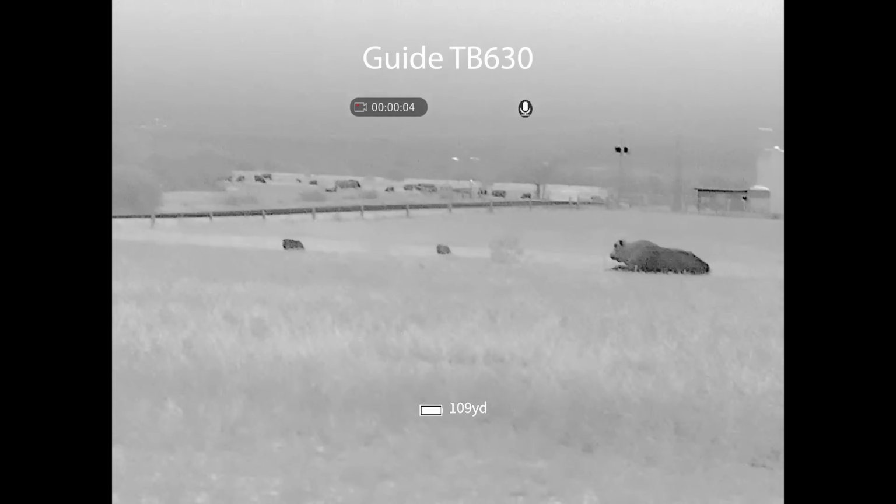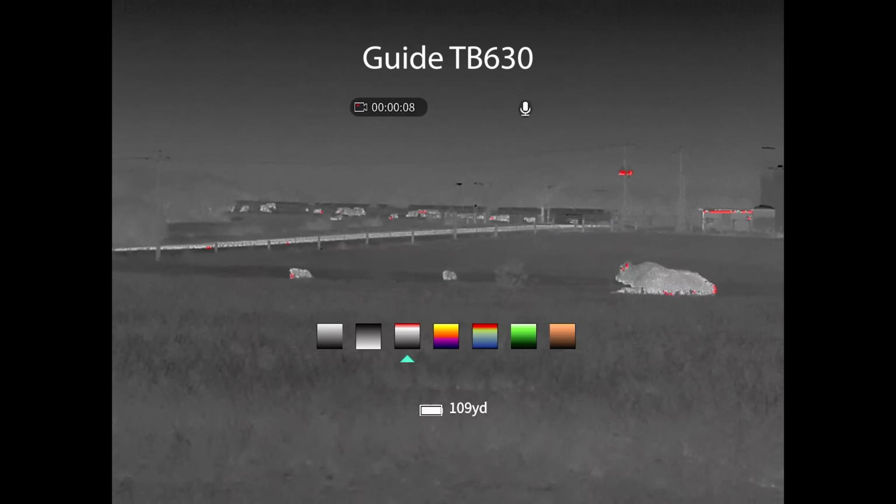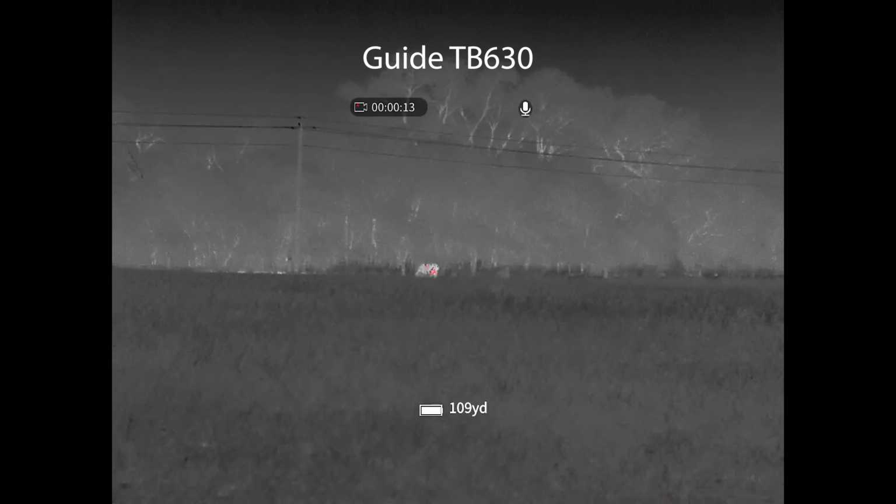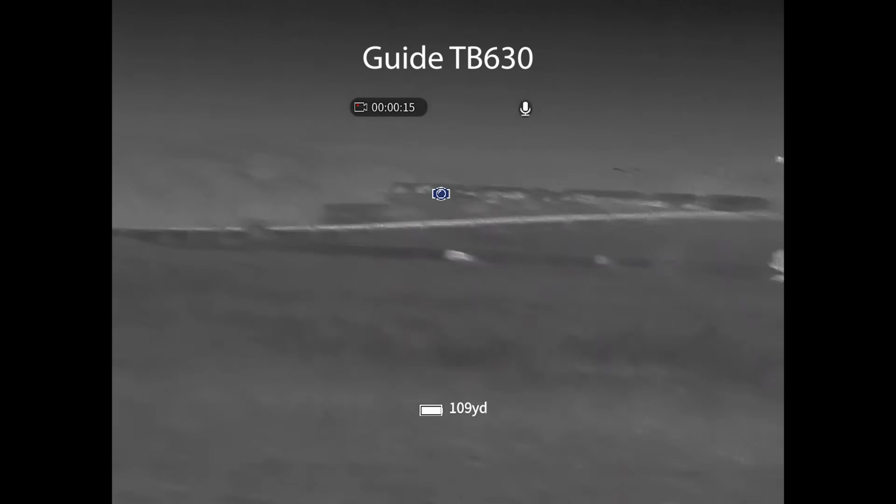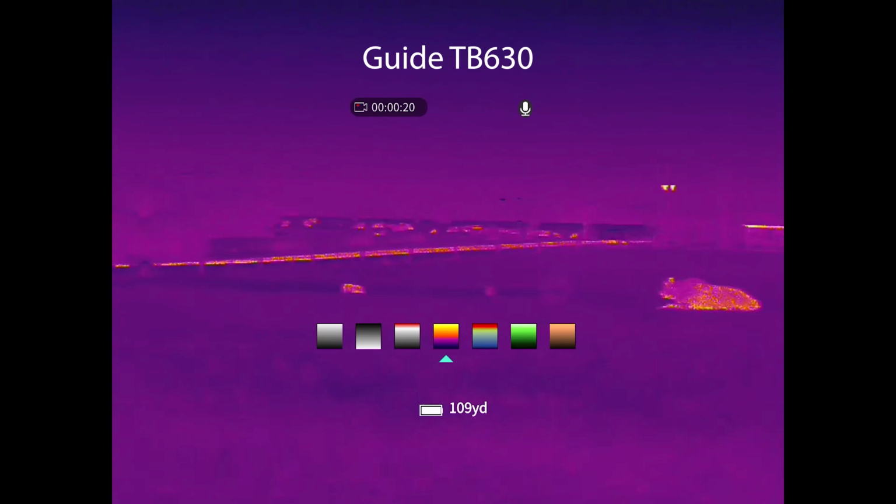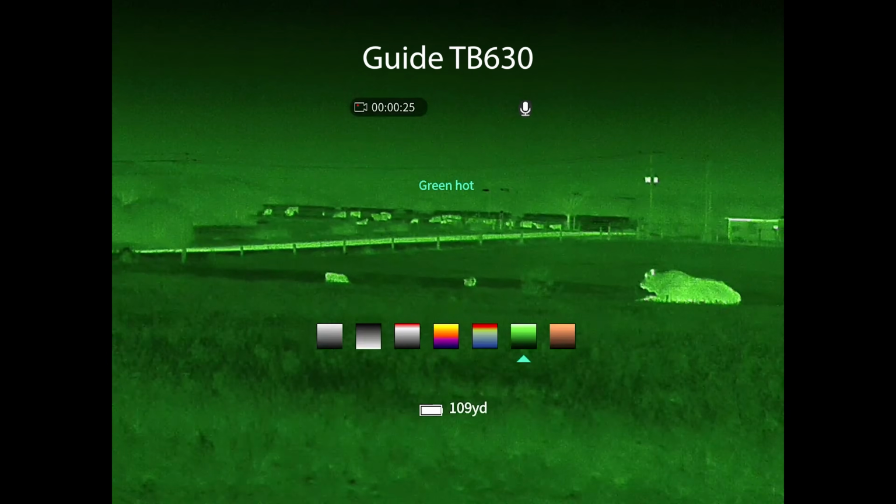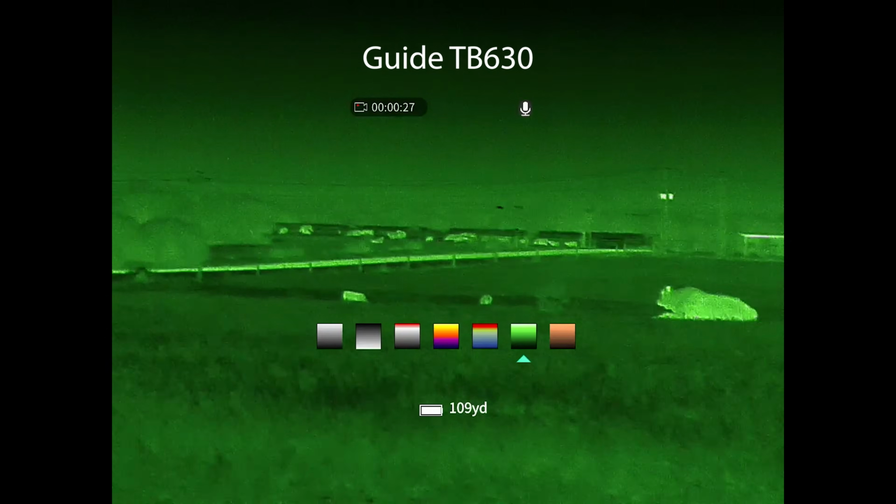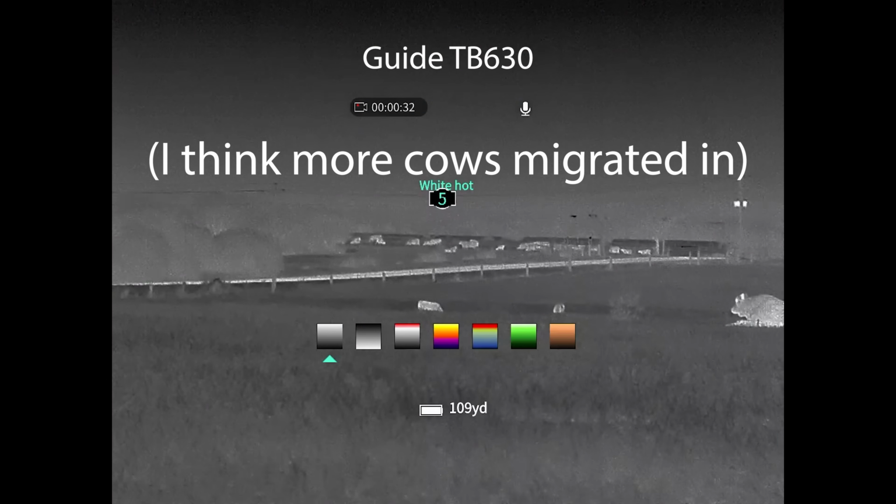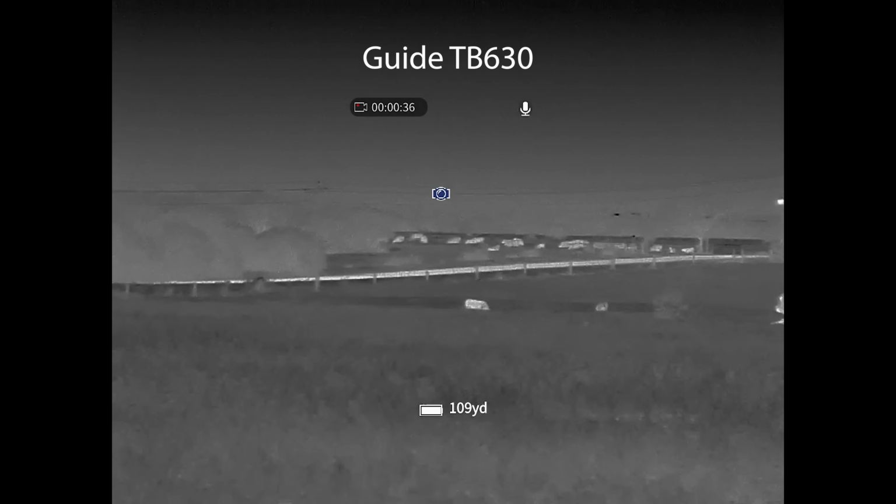And the Guide SenseSmart TB630 looked very, very good. Once again, it really impresses me, and this is why I tell people don't sleep on Guide. They know what they're doing in the thermal department. You can see that pretty solid thermal imagery. You can see all those cows in the background that honestly are a little bit more evident through the Guide than they may have been on the other units. There's quite a few of them at 550 yards that in some of the other videos, after reviewing all these side by side, I don't know if you noticed all of them. At least I didn't until seeing this Guide clip. So the Guide is definitely an option worth looking into.